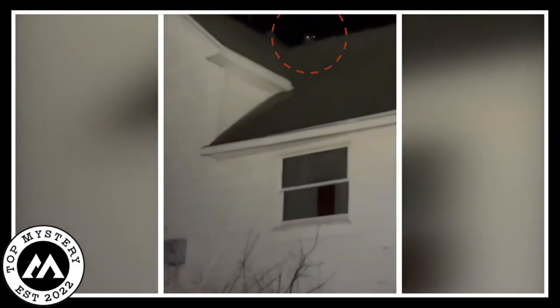Oh, dead. Holy shit. Alright. Somebody is on the other side of the house.